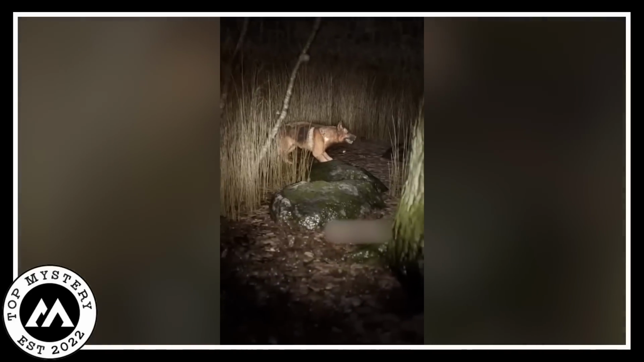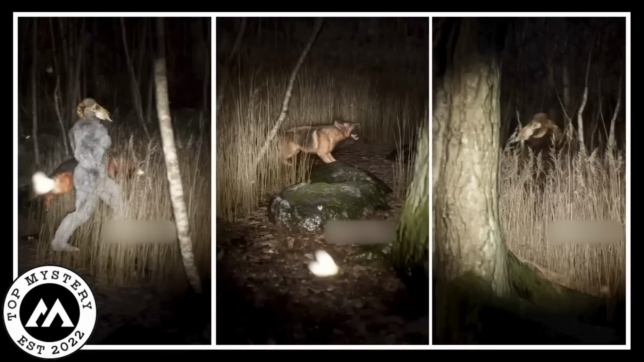The moment he shifted his attention from his barking dog to that satanic figure, his other dog was taken into possession by another satanic creature, leaving the man breathing heavily in this moment of terror and angst.